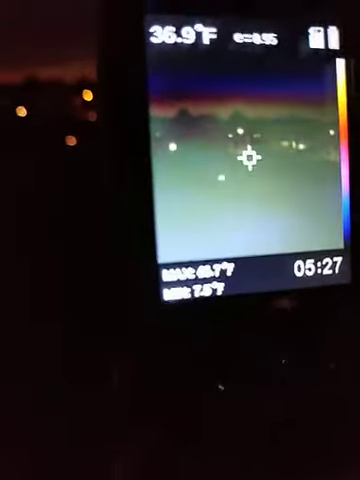This here, as you press it, you'll notice the color change. It's basically an overlay. It overlays the thermal picture over top of the normal camera picture. So basically what I'm shooting at now is a building across the tracks, and you'll see it's picking up and doing some readings.